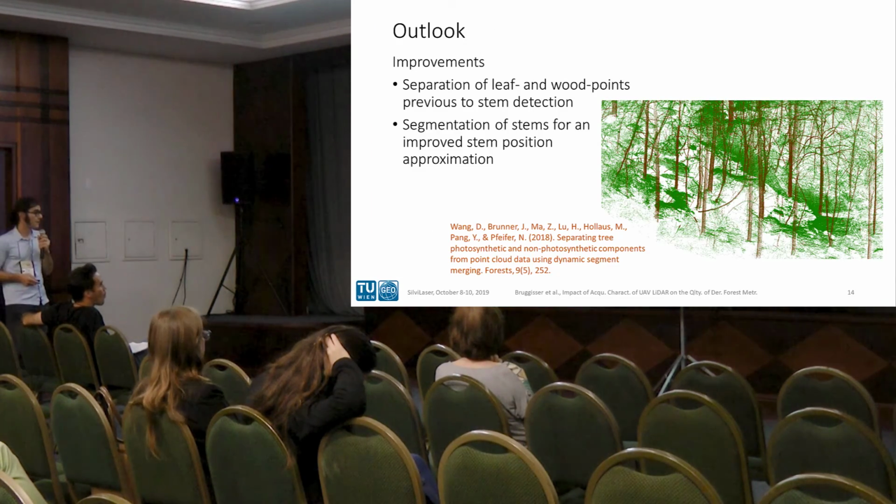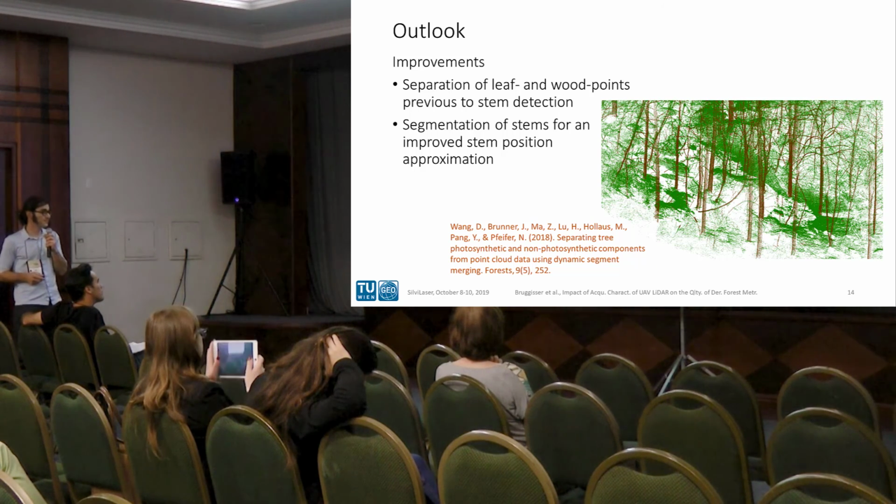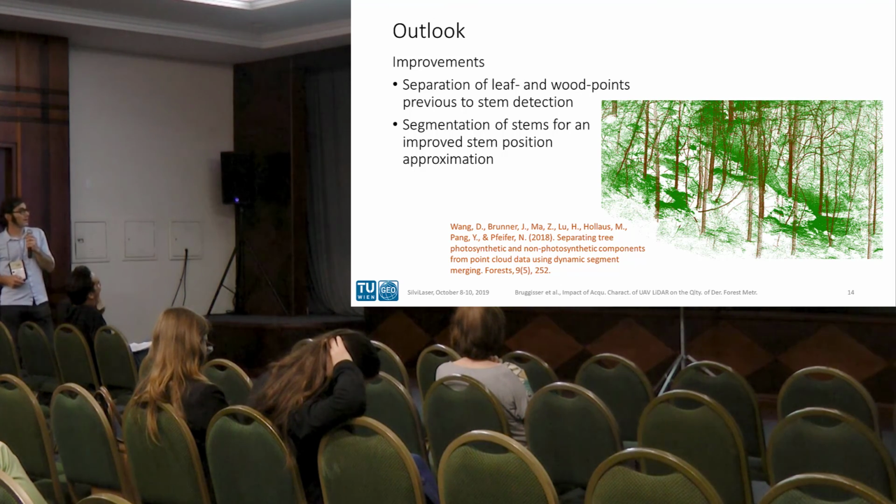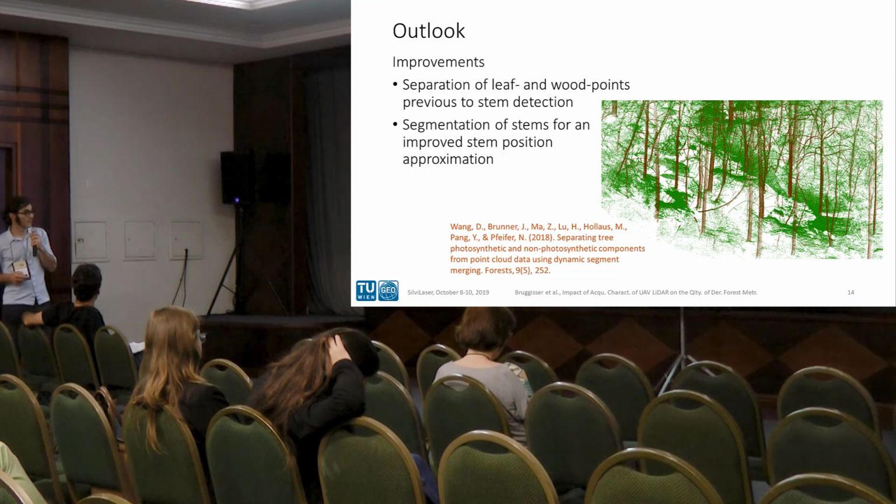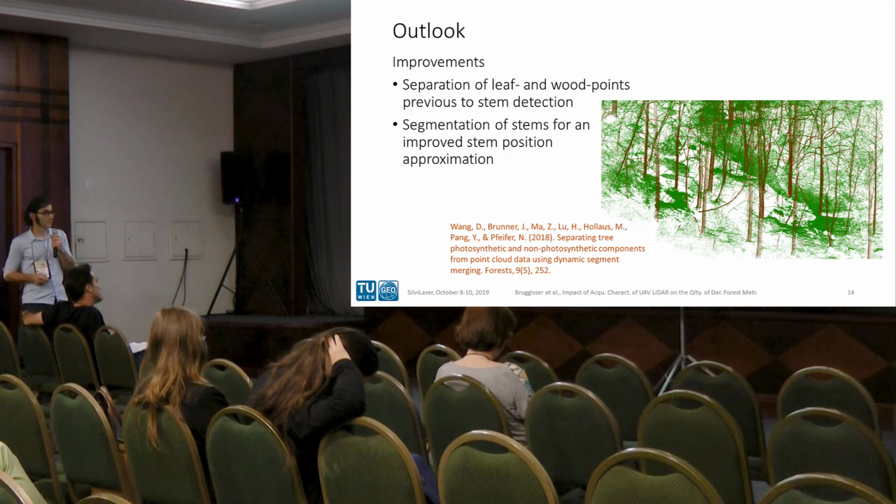So as an outlook, we've so far used a really simple approach for the whole workflow. There are several ways to improve on that. For example, we actually have a ready-made workflow for leaf and wood separation introduced by D1. And another improvement would be to segment the point cloud into stands for improved stand position approximation.